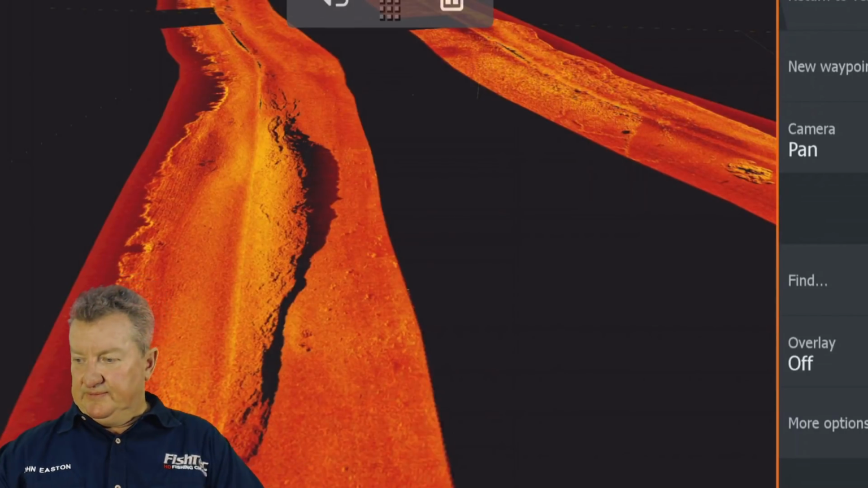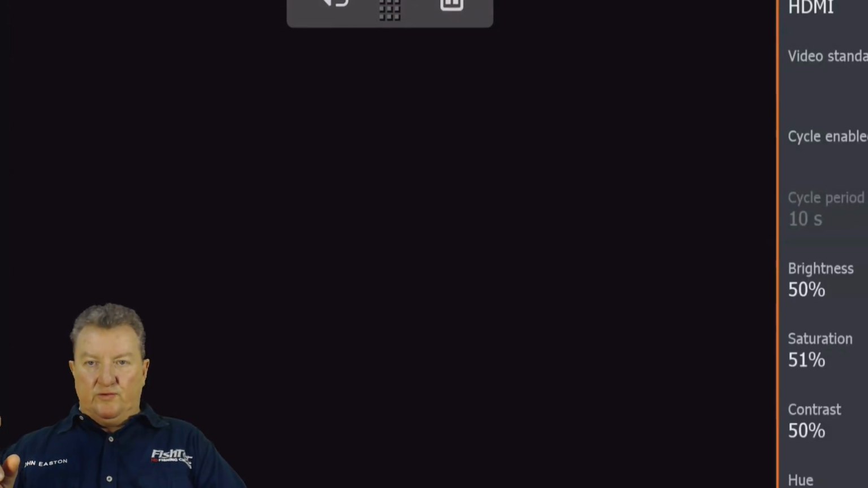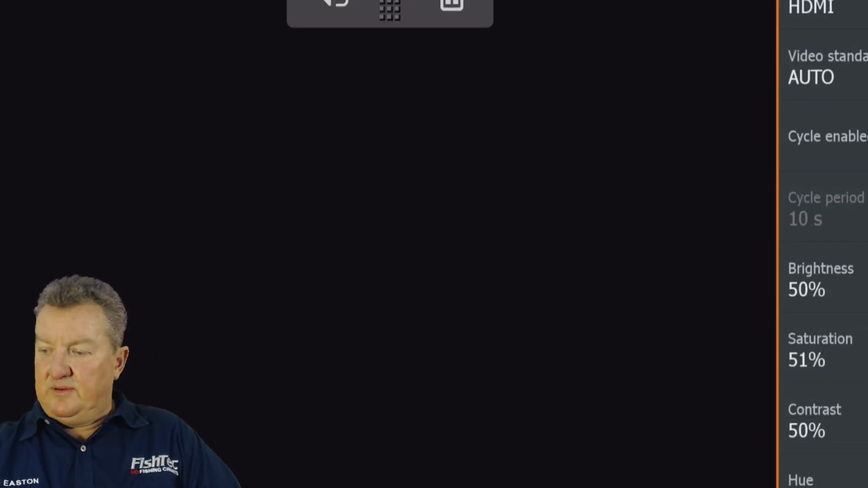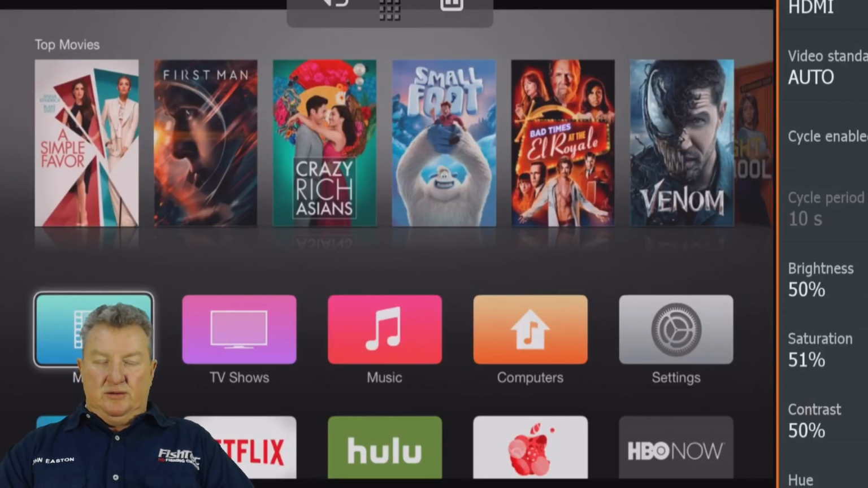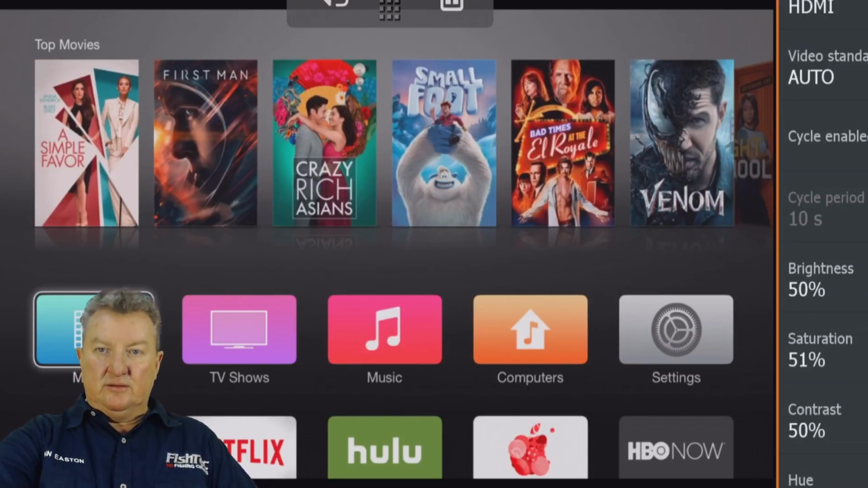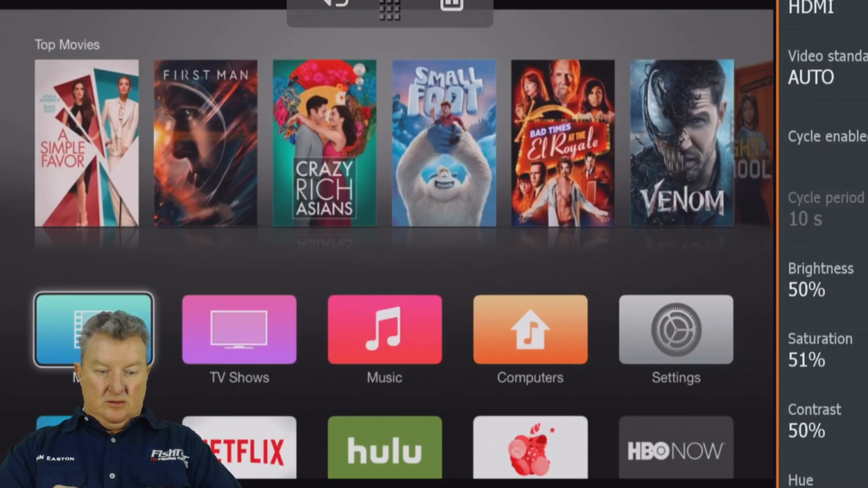Have a look at this. On the video, looks like that's gone to sleep, so we'll wake that up. If you look in the spec sheet on the Live units, under HDMI, it says output only, no input. But we've just selected HDMI as an input here. I want to show you something amazing. Look how cool this is.